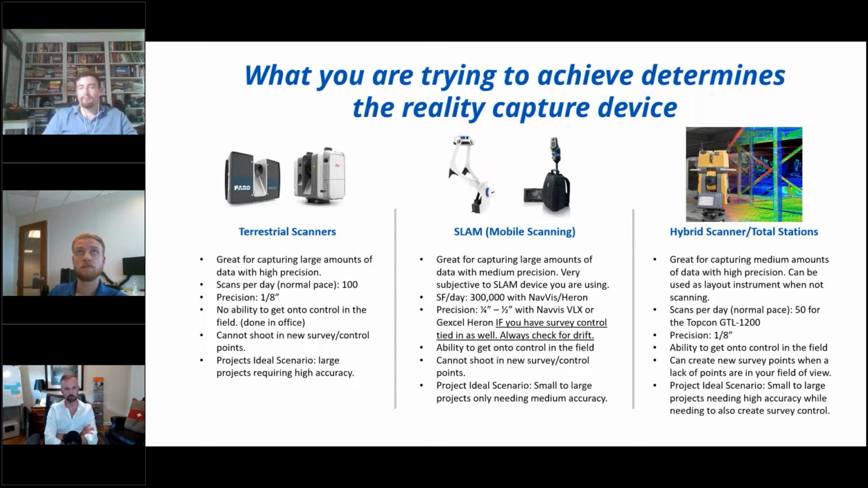The thing with terrestrial scanners is they really don't have any ability to get onto control, minus the ZNF and the P series. You can tie in the P series robot from Leica, and Zoller + Fröhlich, I believe, can also tie onto a control point. But a lot of people commonly will use a Faro or an RTC. They don't. You have to do that back in the office.